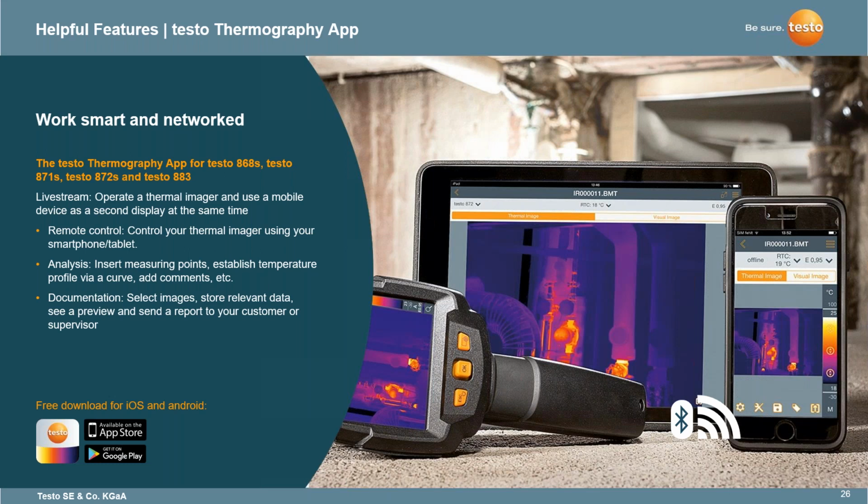You can live stream and operate a thermal imager and use a mobile device as a second display. So you can set the imager, for example, on a stand, or someone else can be using it, and you can walk them through it and use the device as a remote control. You can control the imagery using your smartphone or tablet. For your analysis, you can insert measuring points, establish temperature profiles via curve, and add comments. So you can do some quick processing with that as well.